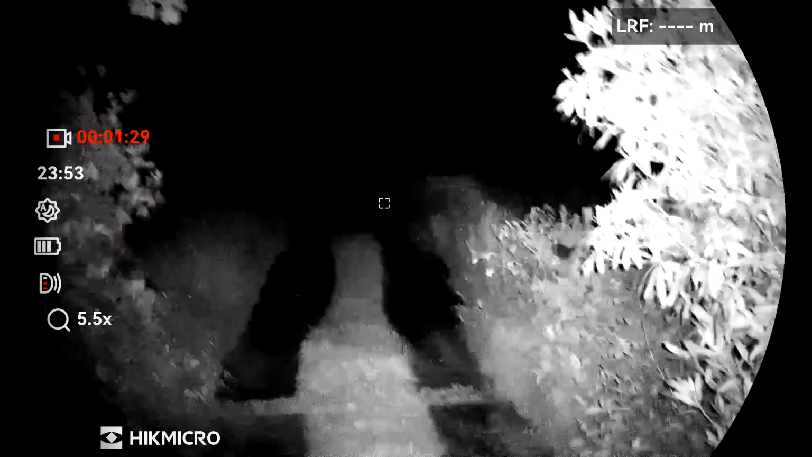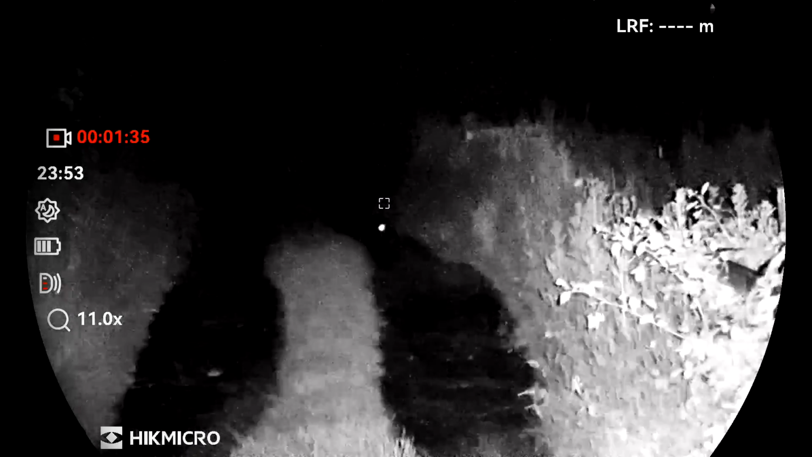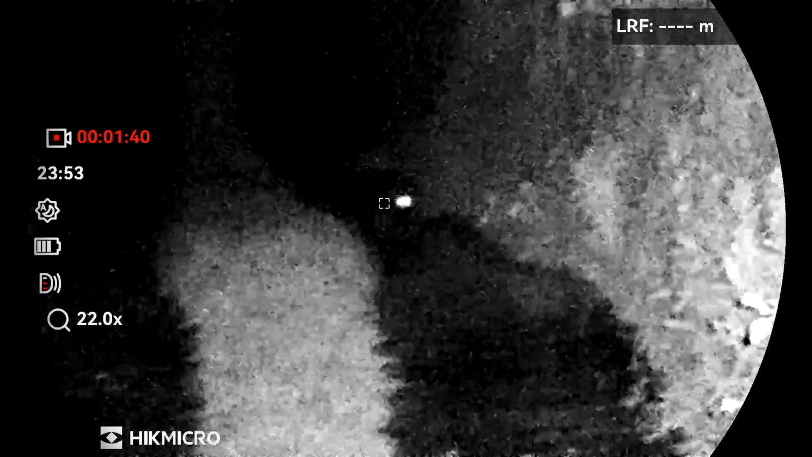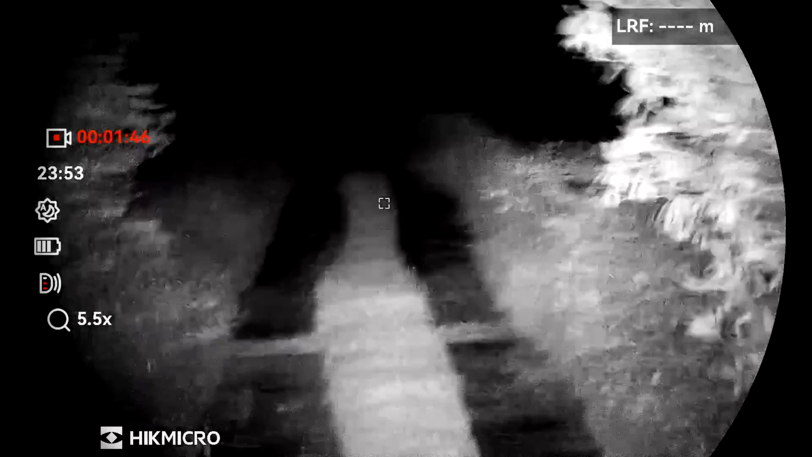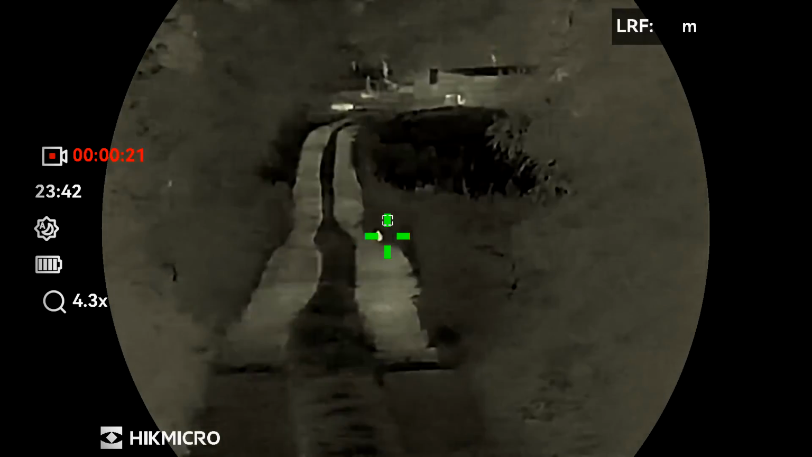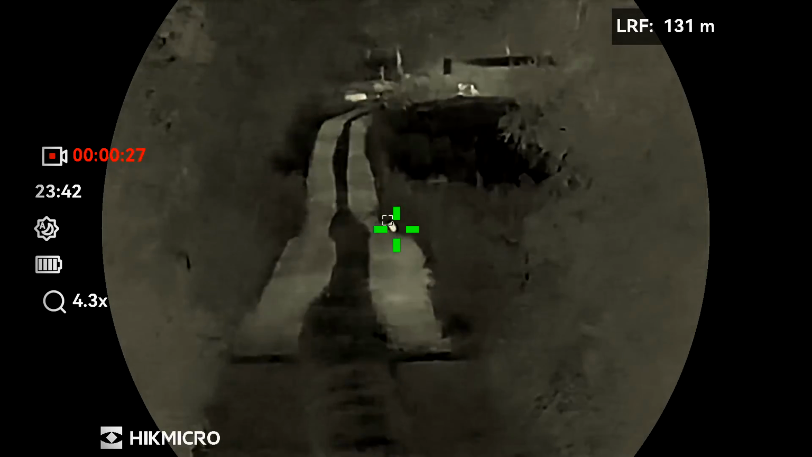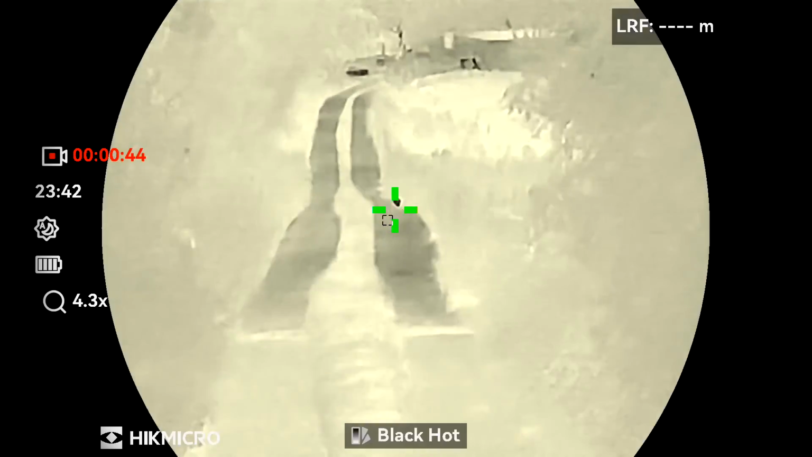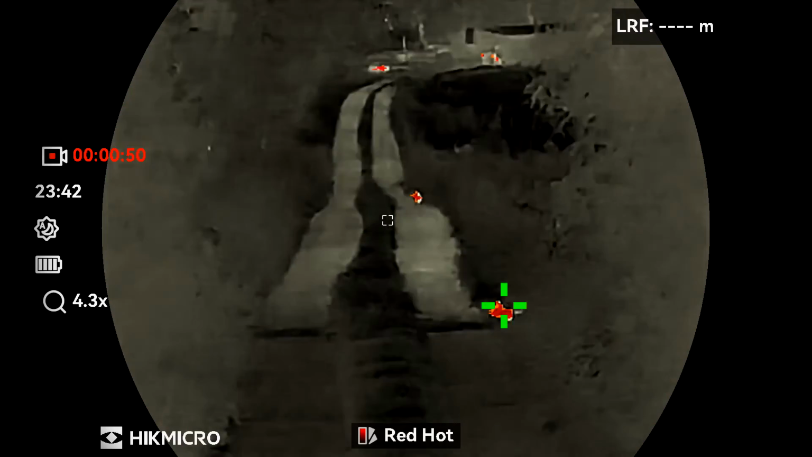And let's try, oh, that rabbit blinked. Magnification on the rabbit. To 11 mag and 22 mag, obviously very grainy. That's base mag 5.5. Let's get the LRF on it. 140 meters. And let's step through the palettes. Black hot. Fusion, I don't like. Red hot, which again I don't like.